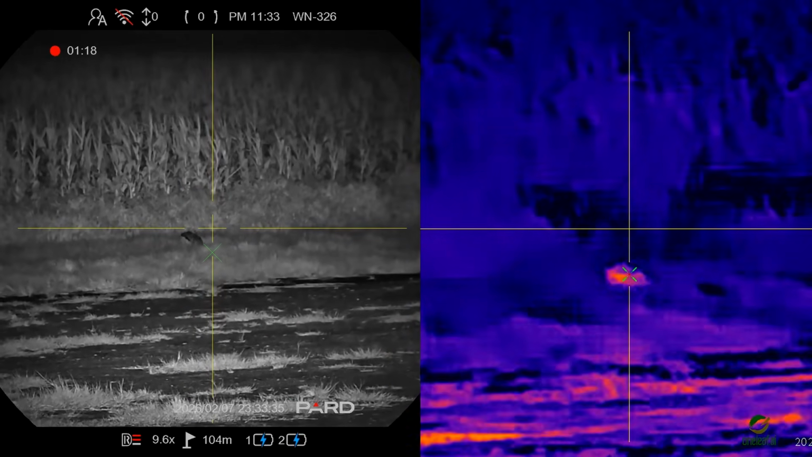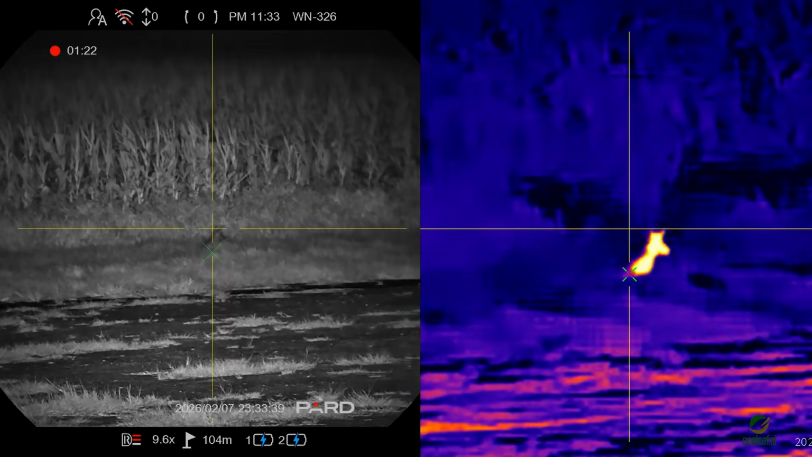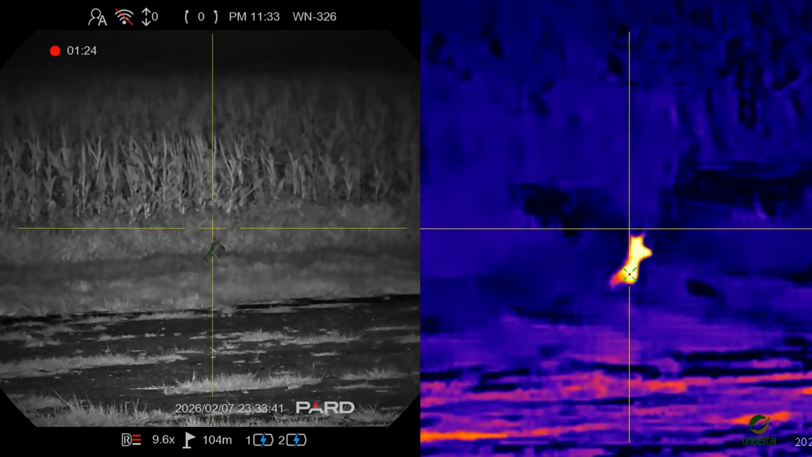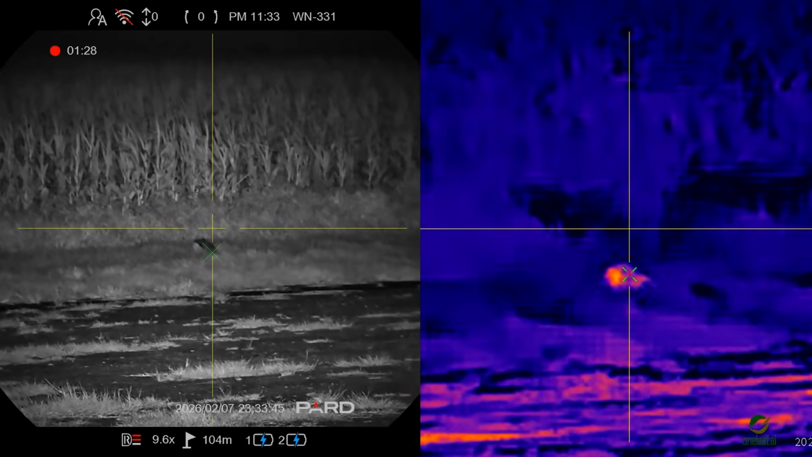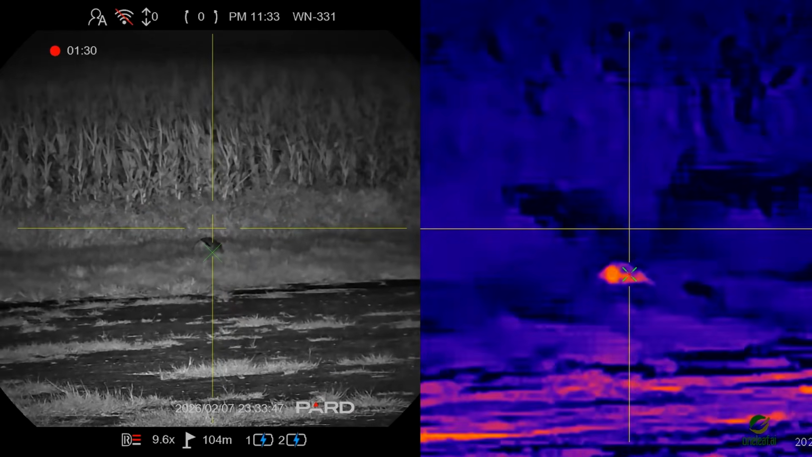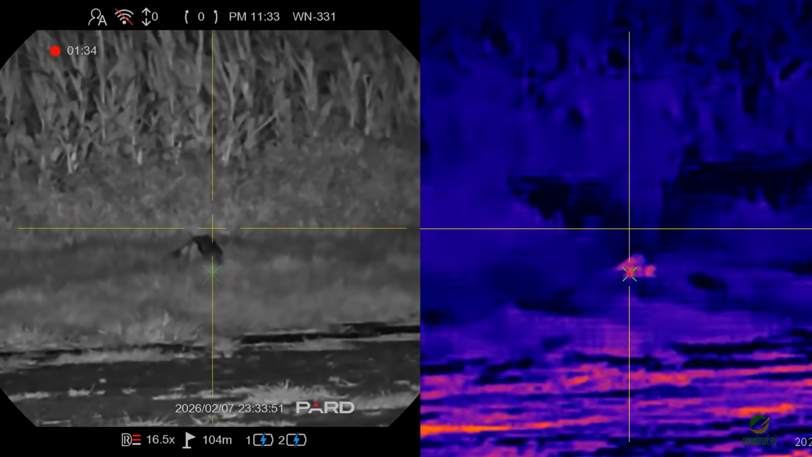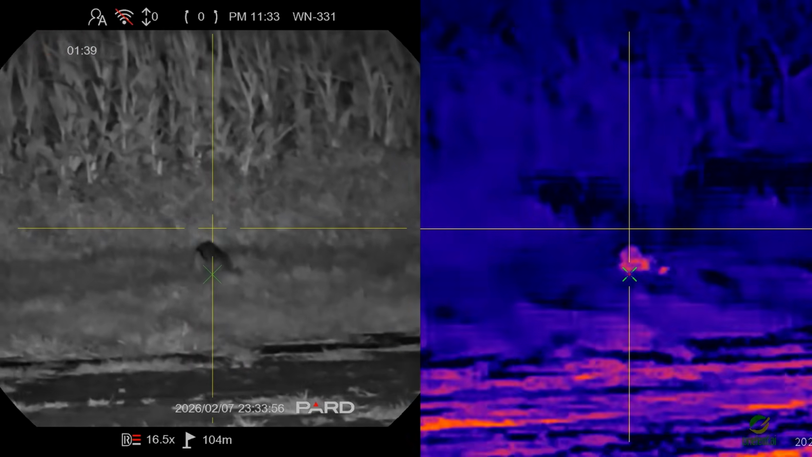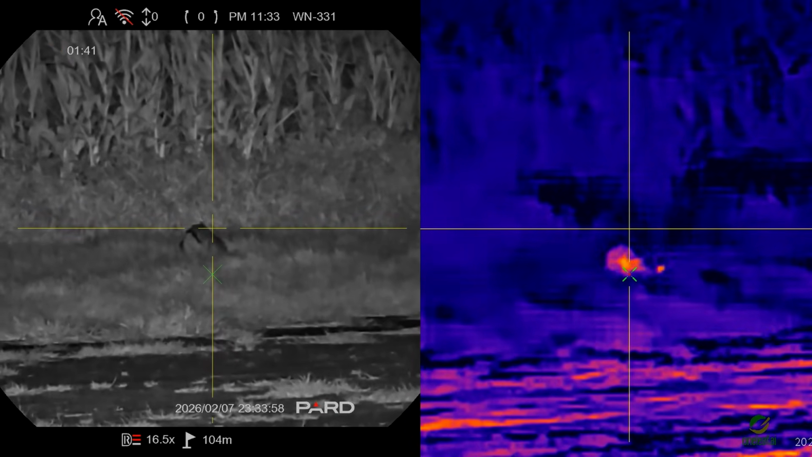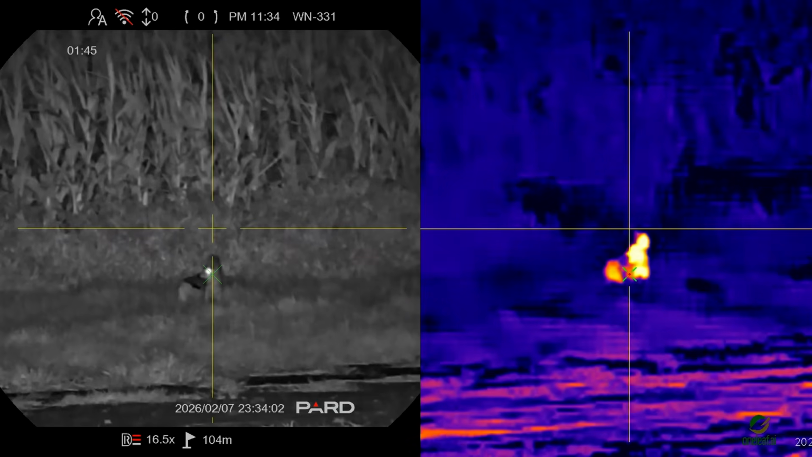Both scopes give you an X on the Y-axis as your aiming point according to the ballistic calculator. Unfortunately, an annoying feature of both scopes is that neither of them gives you the actual range next to the rangefinder or the aiming point after the aiming point was calculated.